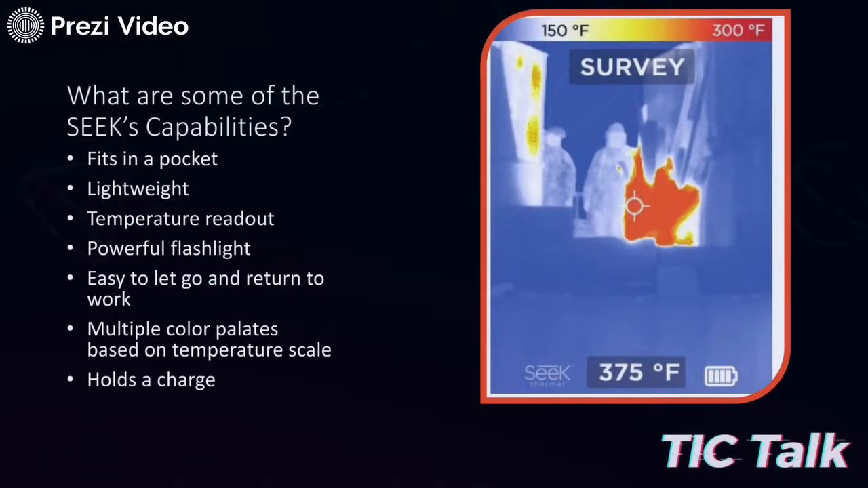When we go to the survey mode, the scale drops down. Now our grays and whites are only 150 degrees and our reds are 300. So now we can use it a little bit more to find hot spots. If we're out searching for victims out in a field, it changes that color display to now show red being a lower temperature, but still a little bit warm.